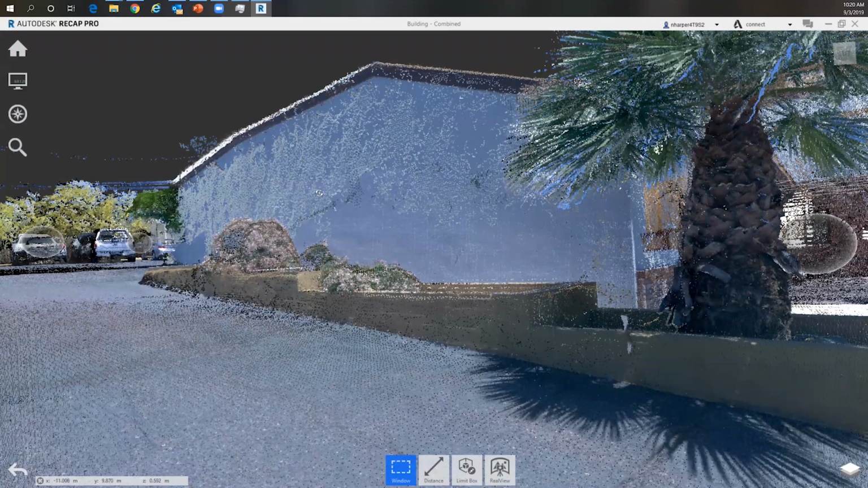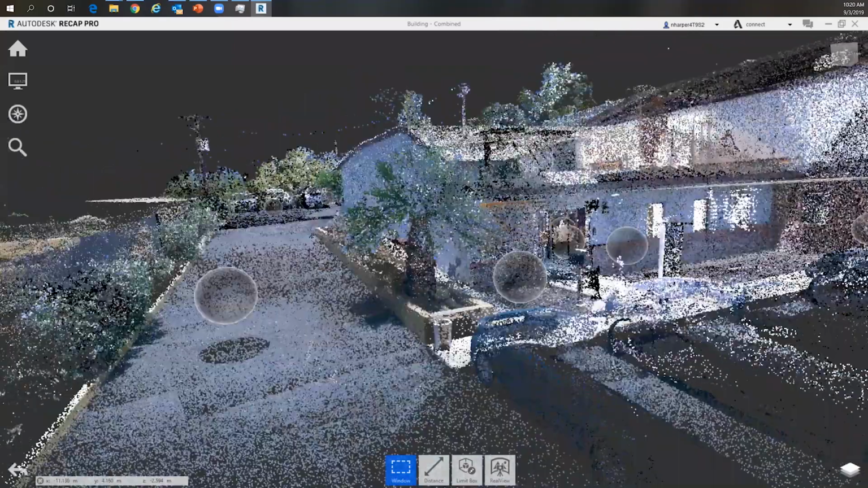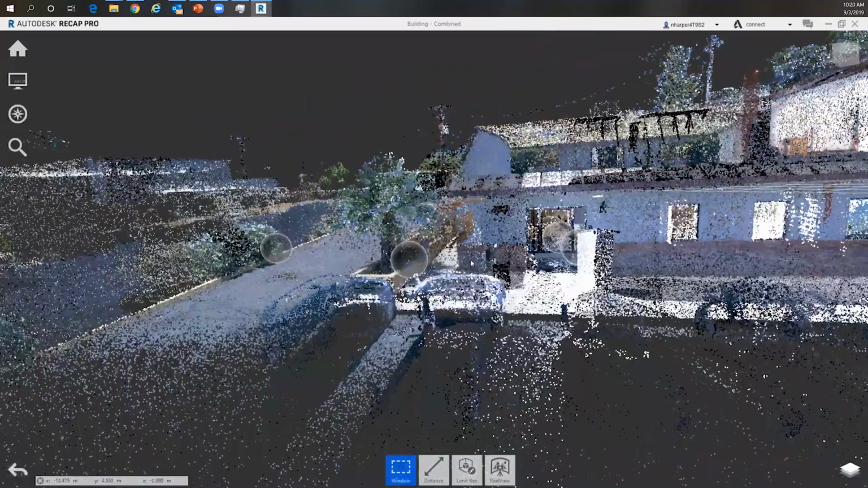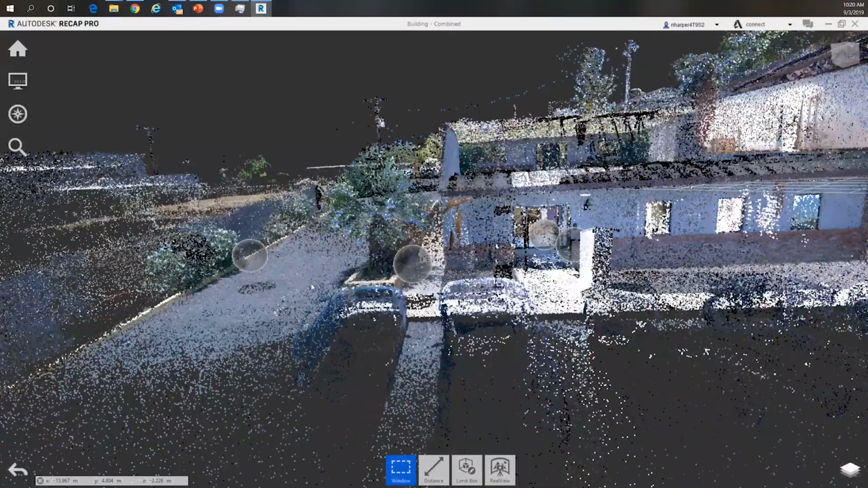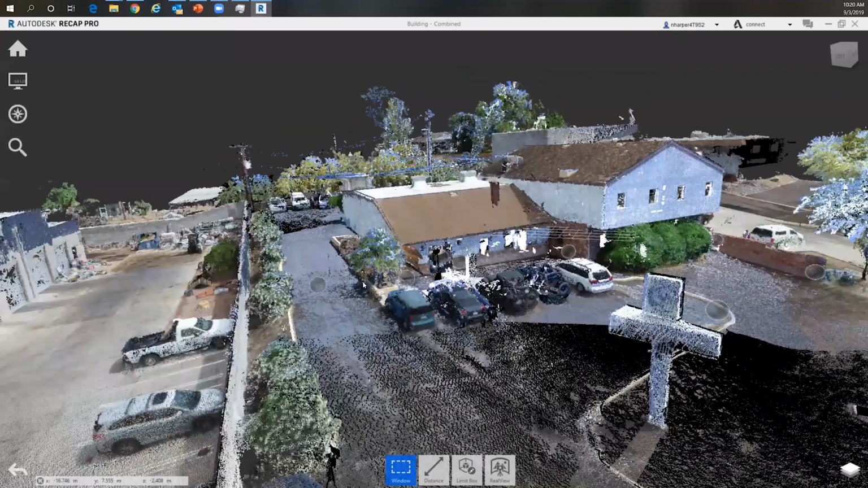But you can see we're looking at the point cloud data from both the aerial and the terrestrial LiDAR-based scans. So we've successfully combined that data.